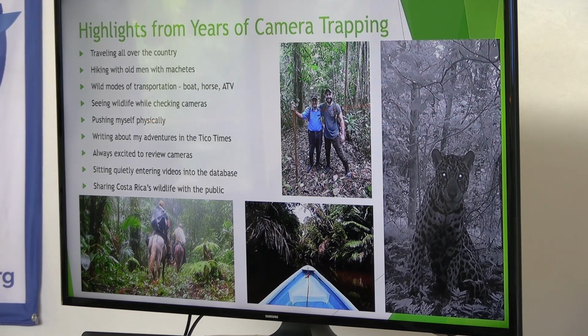Hiking in the forest with old men with machetes. These are my guys. So whenever I find a place that has an old man with a machete, I become friends with him because he knows everything. This is Don Jose over in Limon. He was 80 years old. The finca was up and down like this, and I could not keep up with them. I was about to have a heart attack. They're in amazing shape. I don't know how they do it.